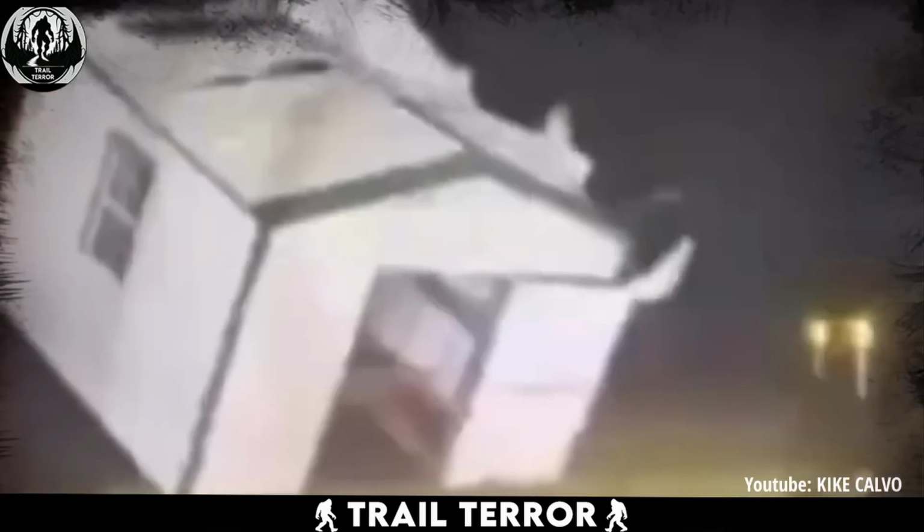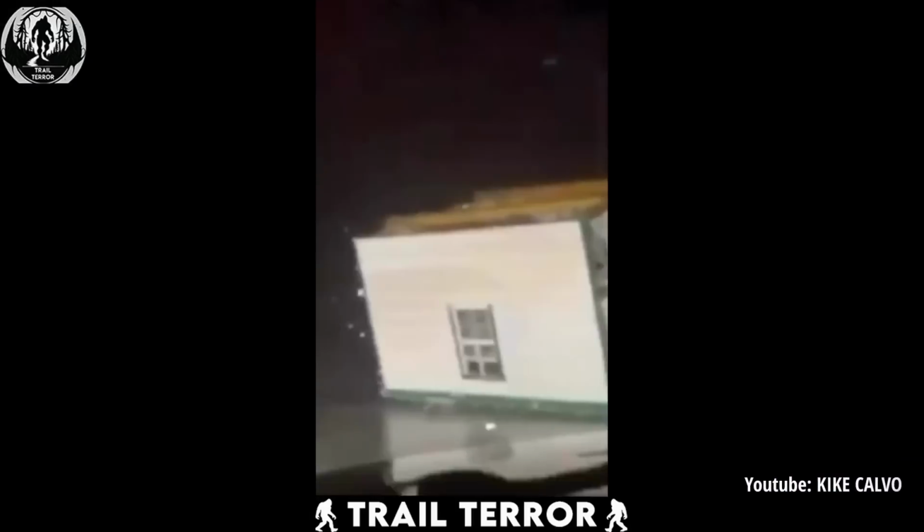The wind obliterates it, sending it skidding across the pavement like it is nothing more than a toy in a tempest. This video showcases the raw power of nature and reminds us that no matter how sturdy we believe our man-made structures to be, they can crumble in an instant. Nature is indeed ruthless and formidable.